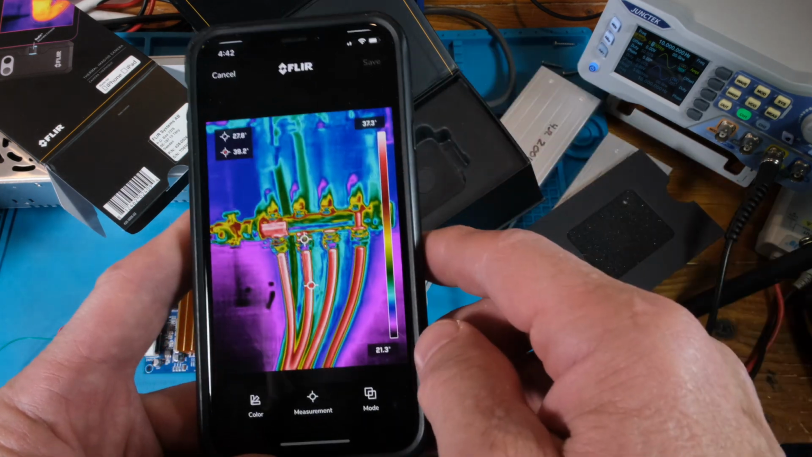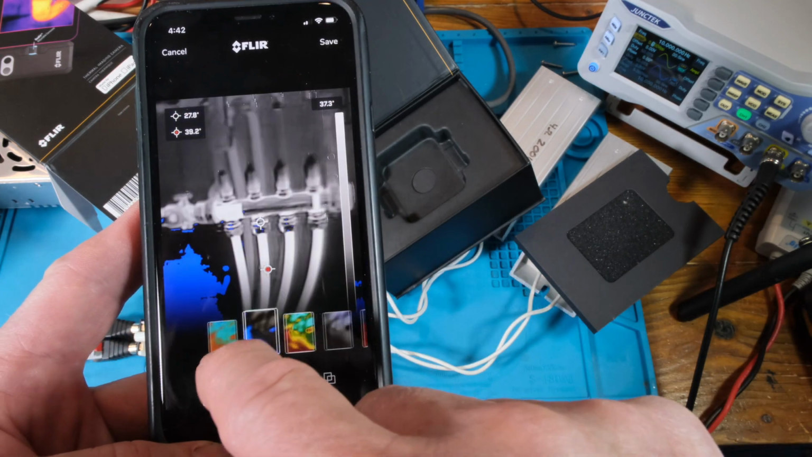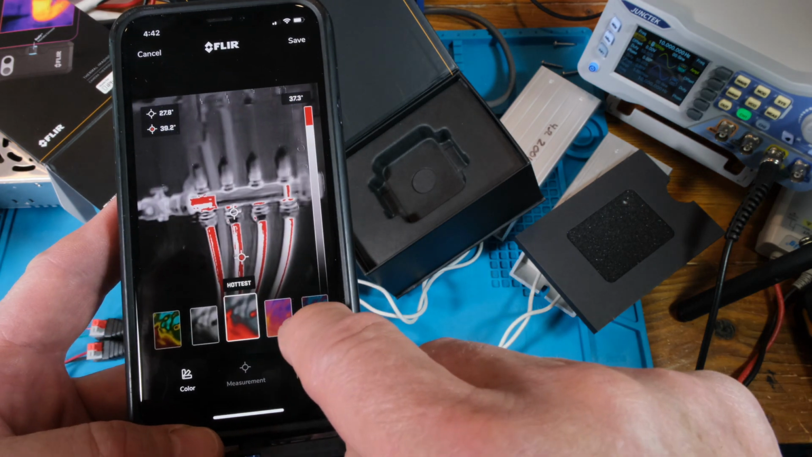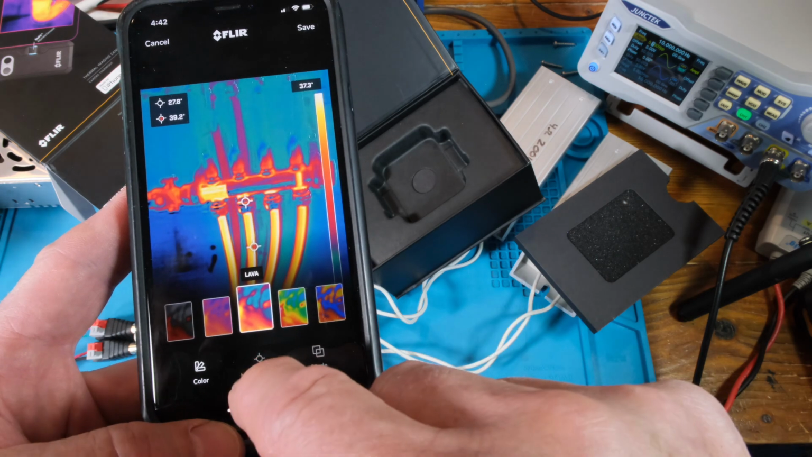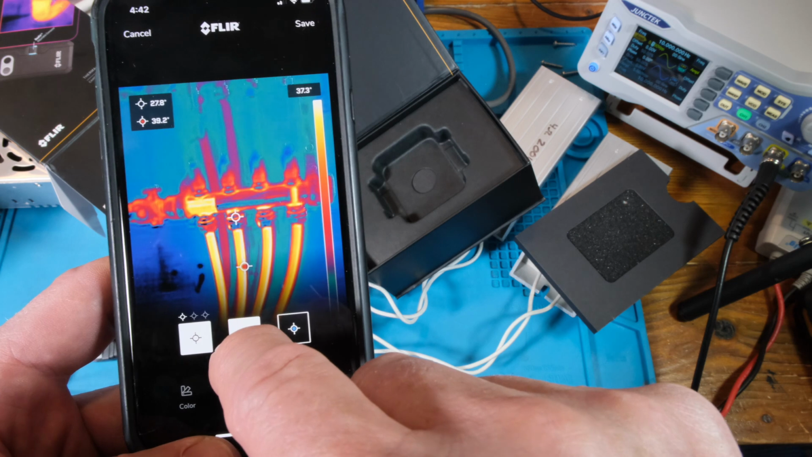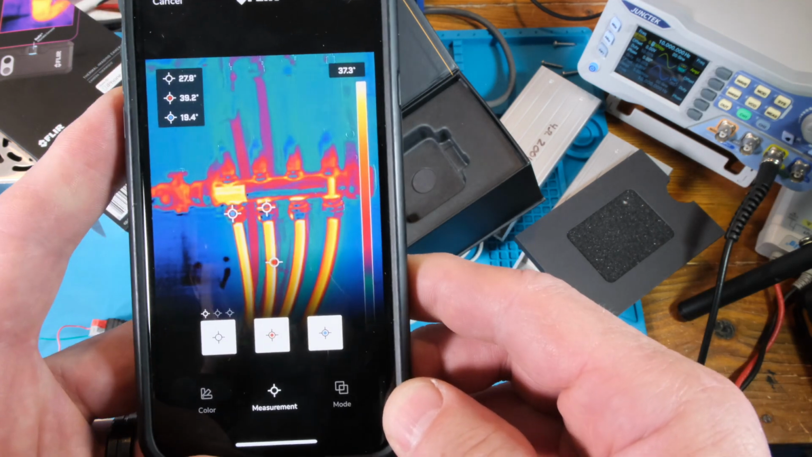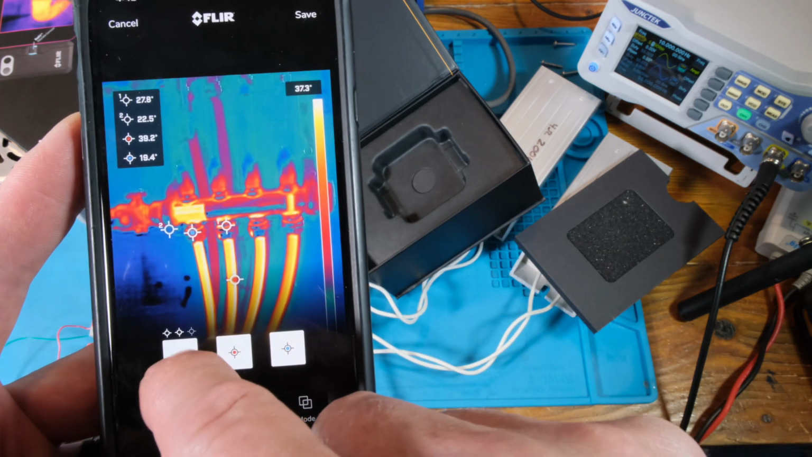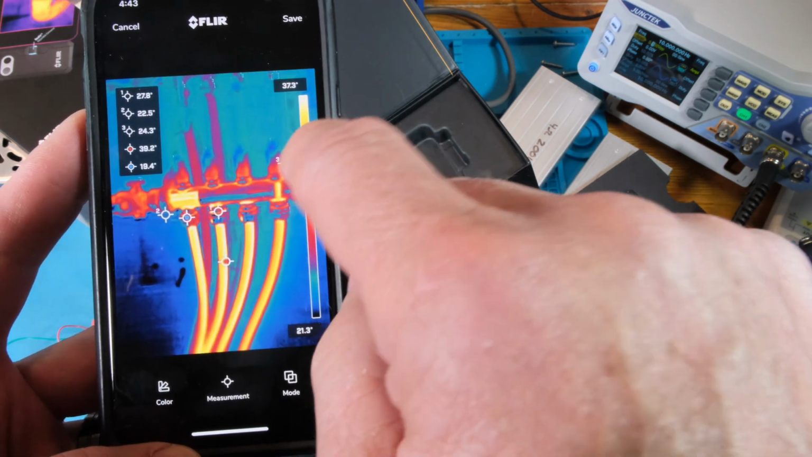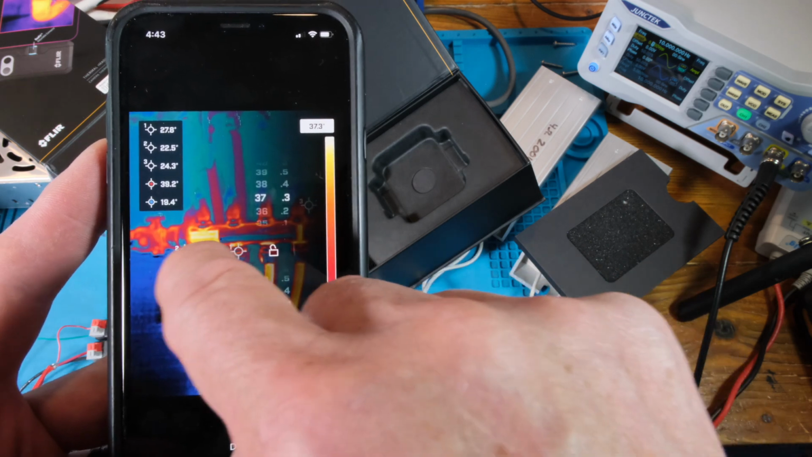Alright guys, so one other thing I want to show you is you can go to this edit mode, and then you can come in here and change the color if you want to change to a different color. The other thing you can do is this measurement thing, and right now this guy is pointing at the hot spot. You can hit that one and it'll point at the cold spot. Then you can hit this one to get your other little indicators and move them around, I guess, and see what the temperature is in different locations.